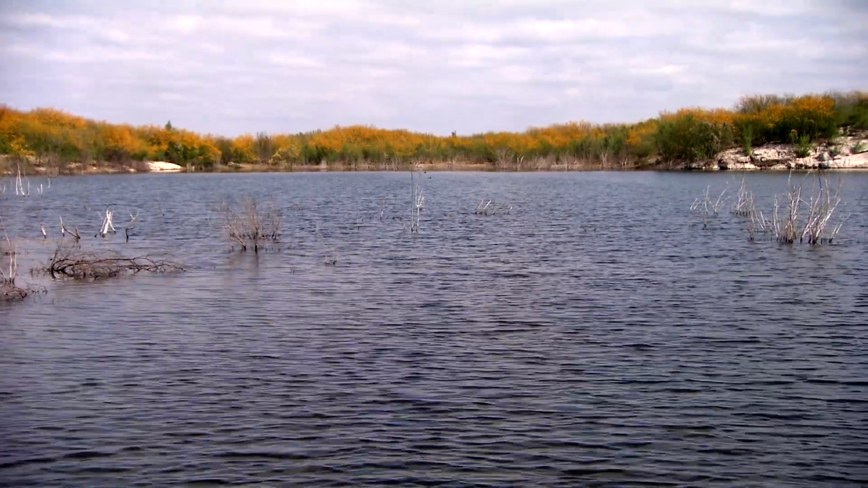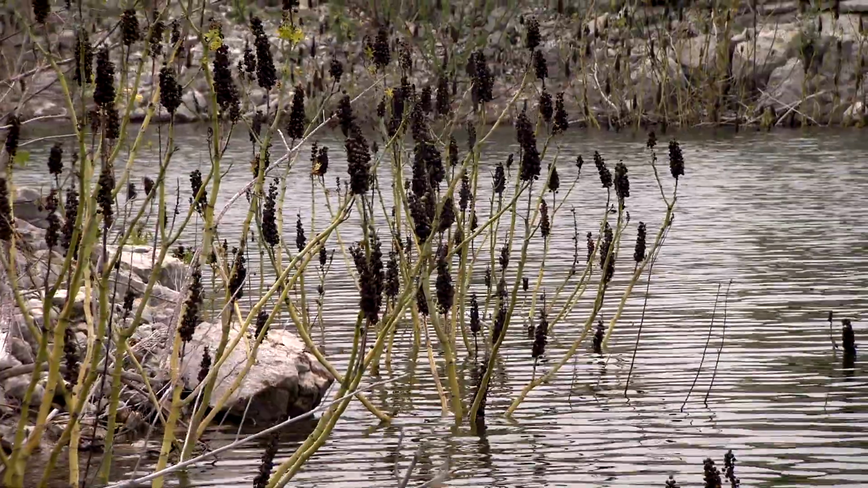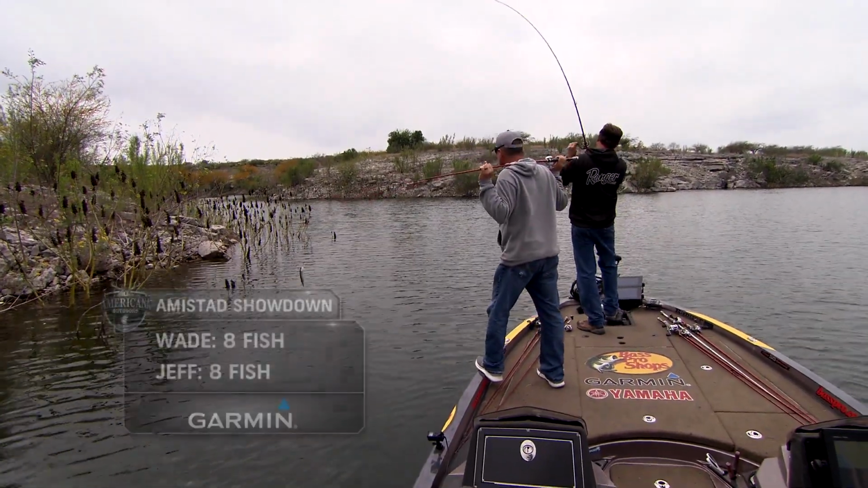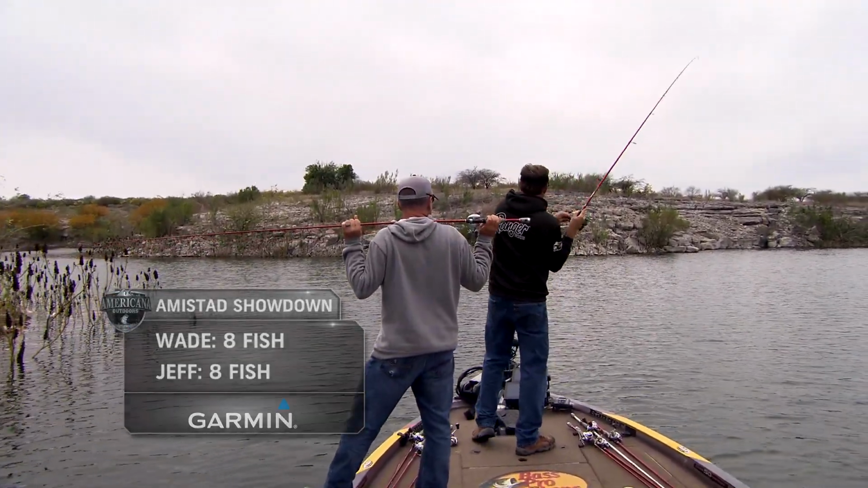We're joining Wade Middleton and Jeff Reynolds for a fun day of fishing and keeping score as they reel in fish after fish on this renowned body of water. Wade and Jeff have already been on the water for several hours, and the current standings have both anglers with 8 fish apiece, so it's safe to say fishing is pretty good so far.